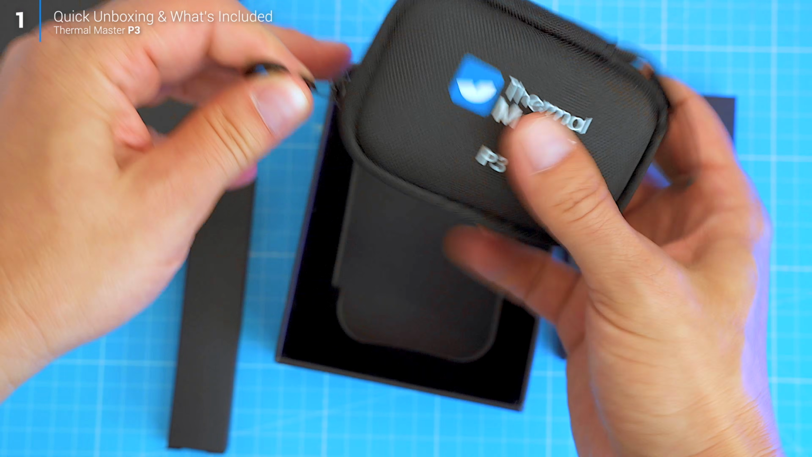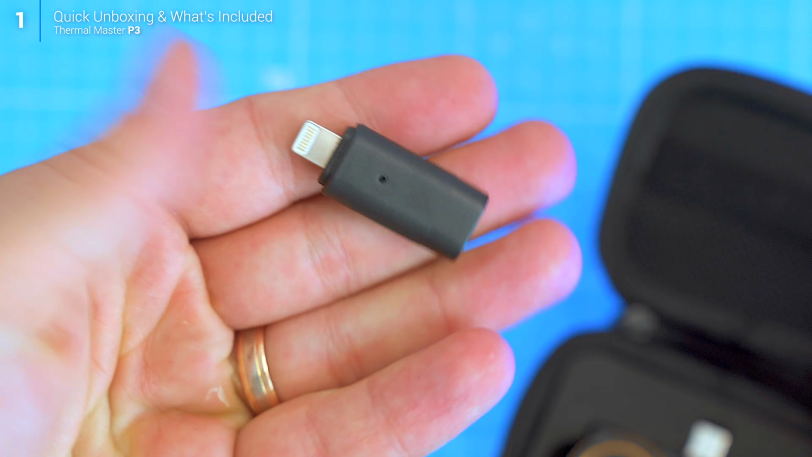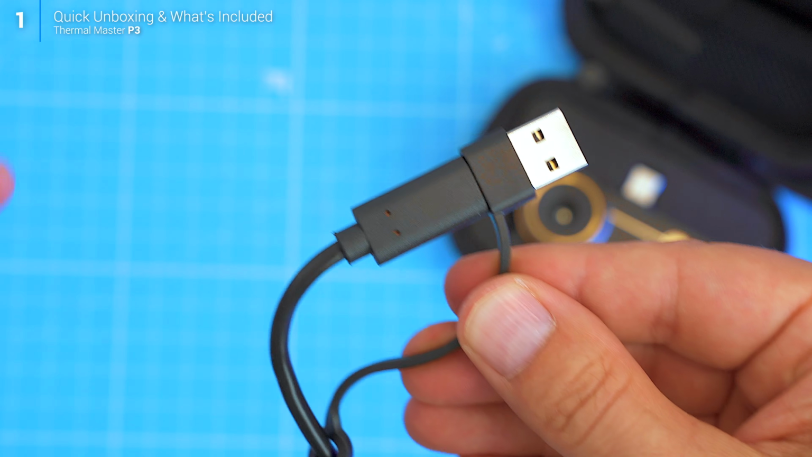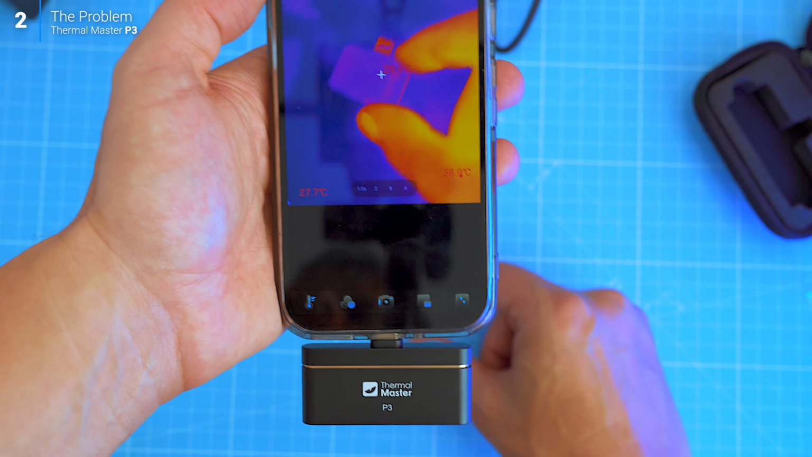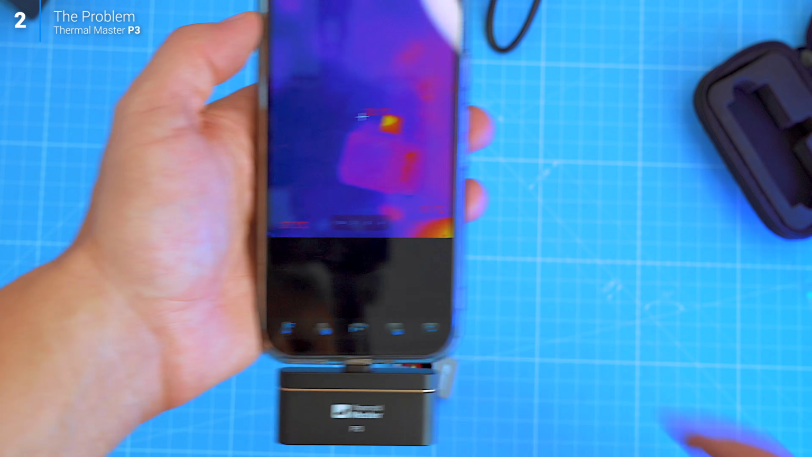Inside the box, there's the camera itself, a carry case, a couple of USB adapters, paperwork, and a USB extension cable. At first, I didn't think much about that cable. Turns out, it's one of the most useful things in the box. And that's because I ran into something during testing that drove me slightly mad.